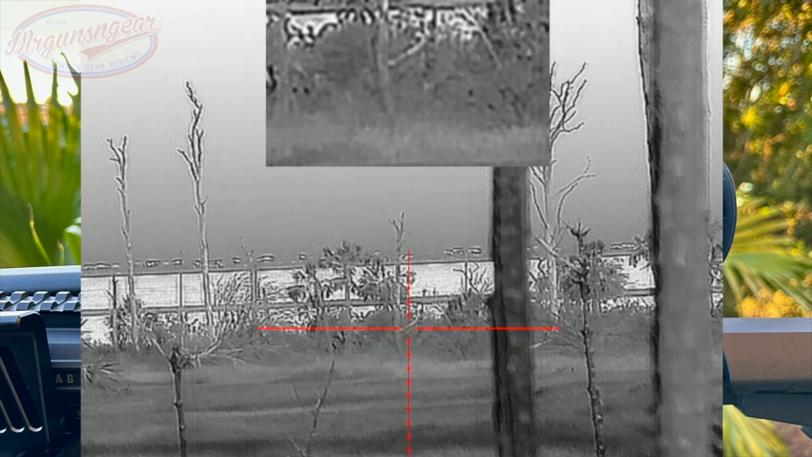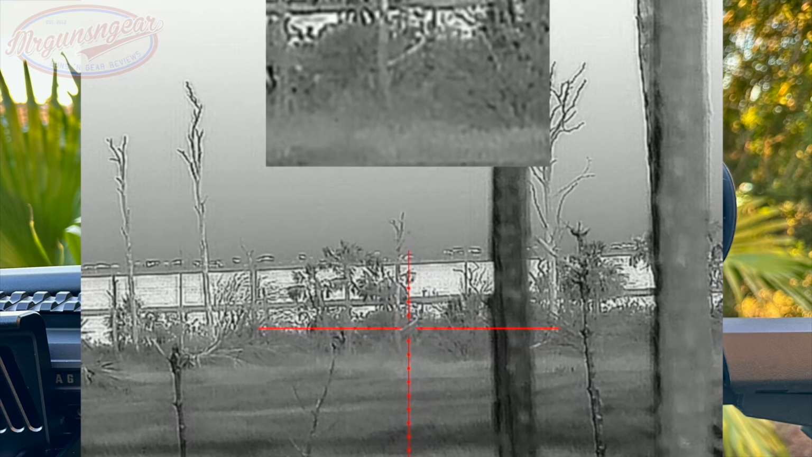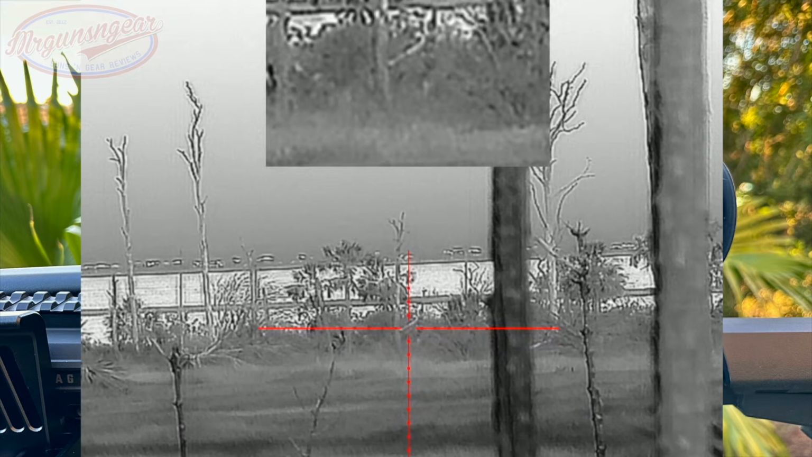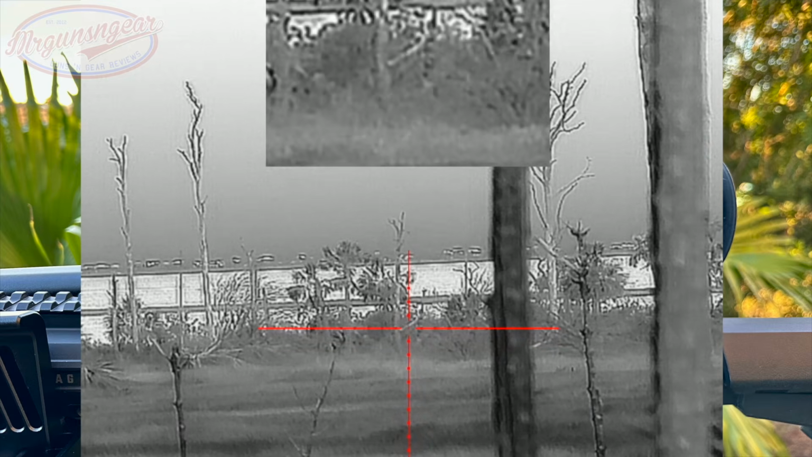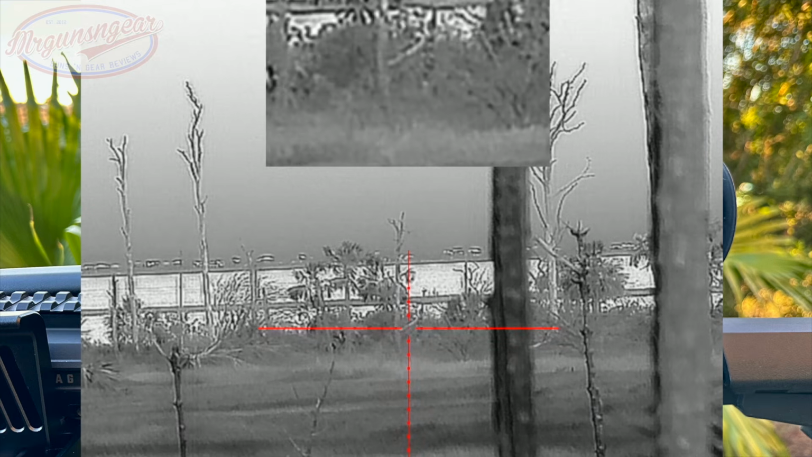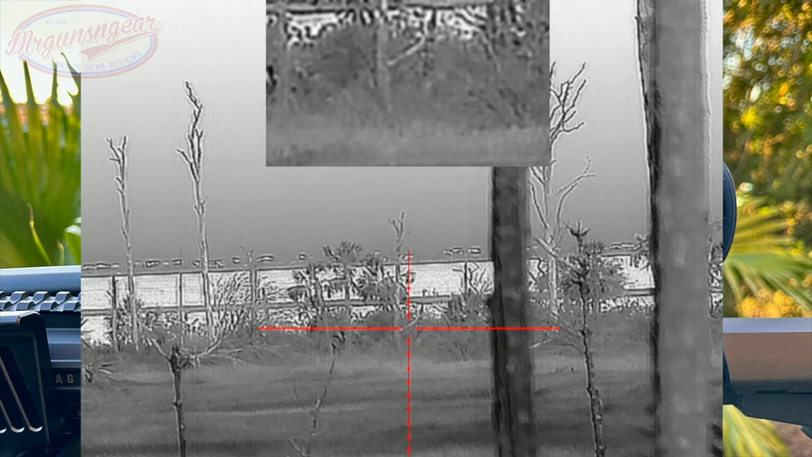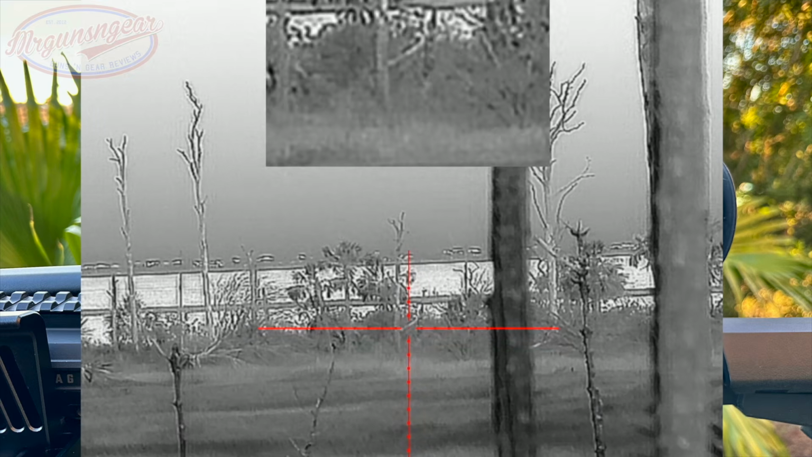The sun is going down, which is going to impact the actual contrast that you guys see. Of course, if it was nighttime, you'd see better contrast. However, it's pretty good contrast given the actual lighting conditions right now for sure. Part of that, the main reason you're seeing that, I should say, is the sensor. So it has a 640 by 512 thermal imaging sensor, and of course it is 12 micron as well.